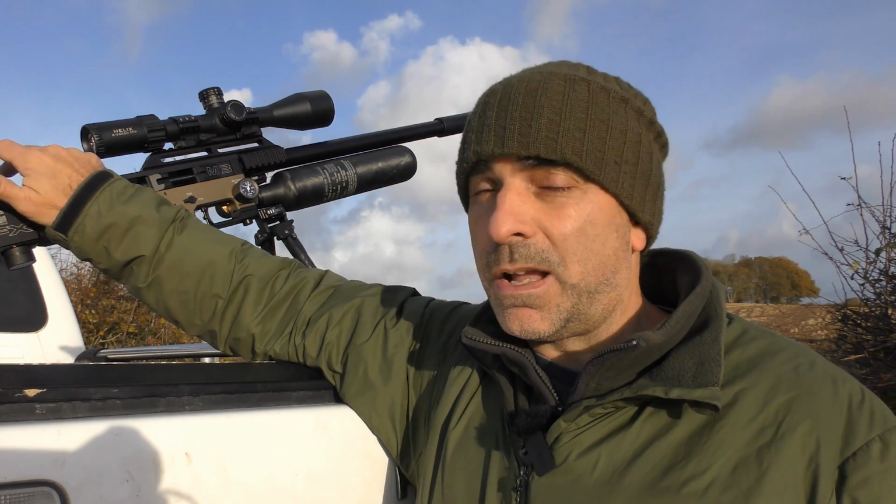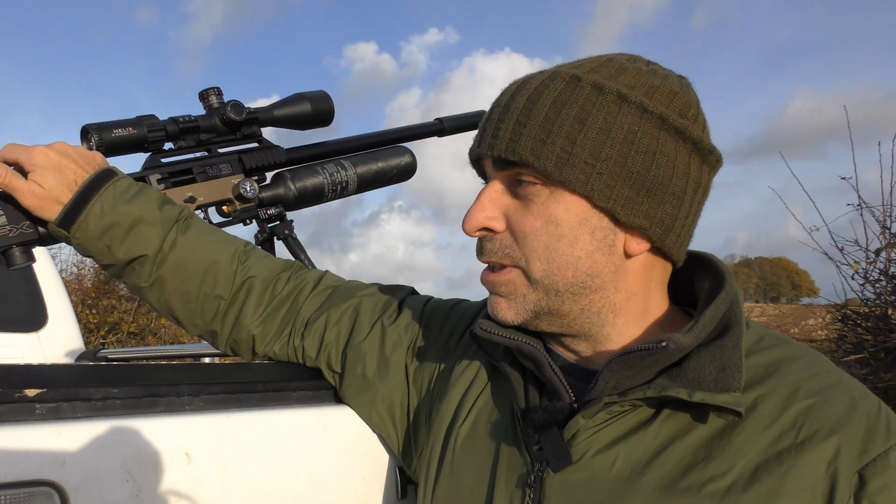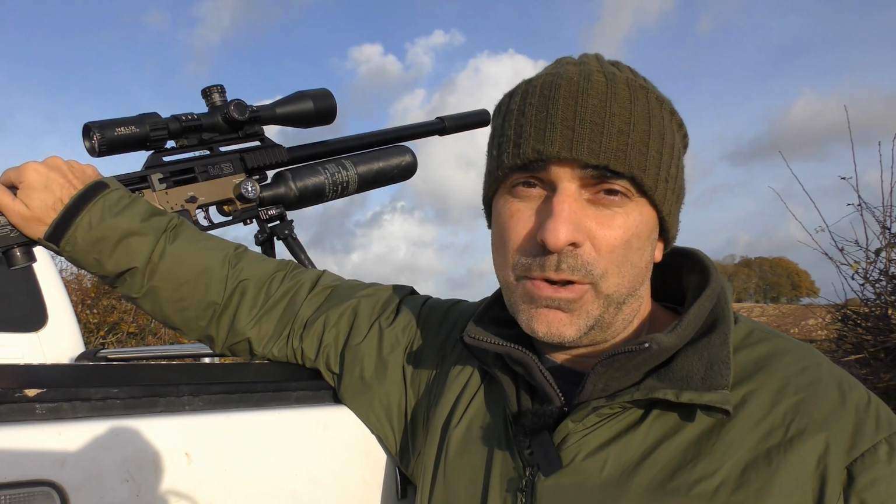But I have already zeroed it at 50 metres and it's shooting about a half-inch group just with the factory settings on there, which for the purposes of today I'm quite happy with. But what I will do is, for a future episode, have a good look at some YouTube videos, do a bit of research and really suss out how to use this rifle to its full